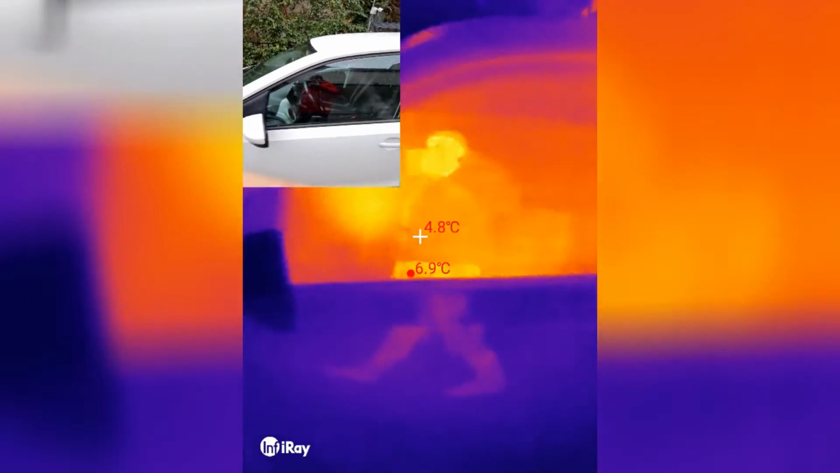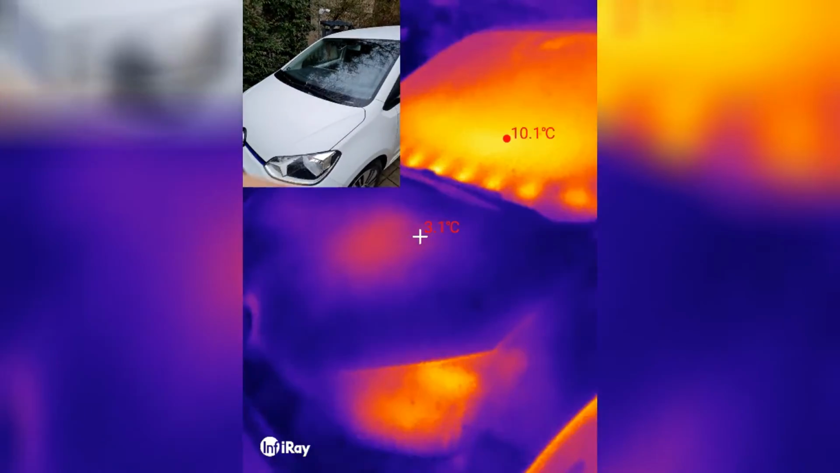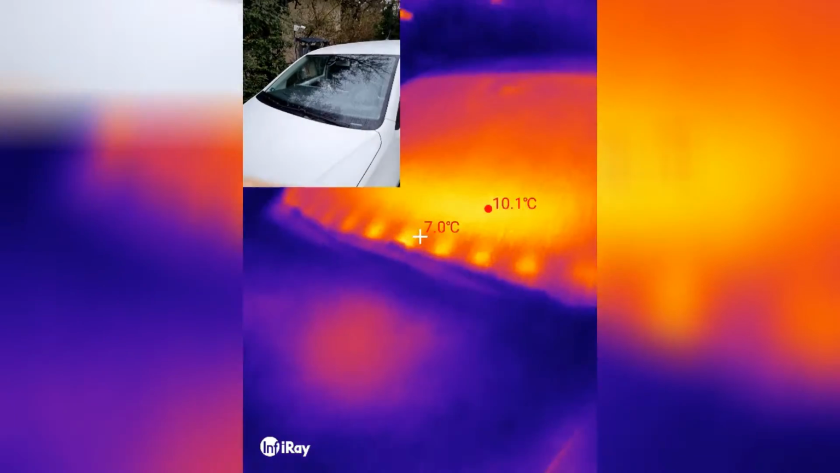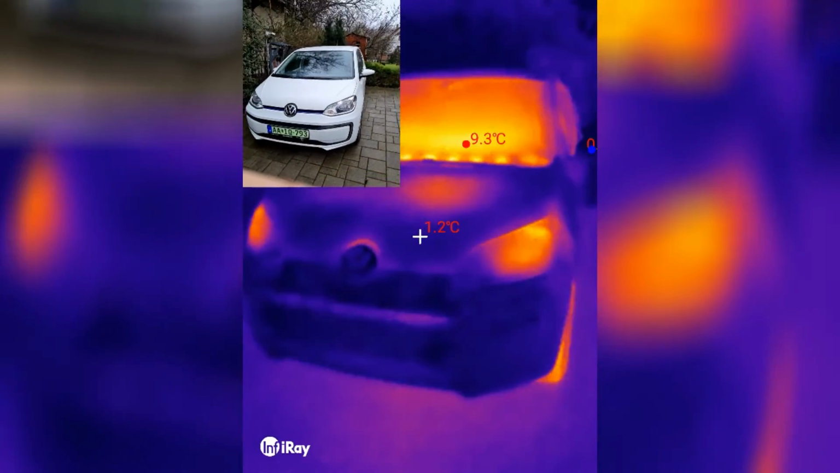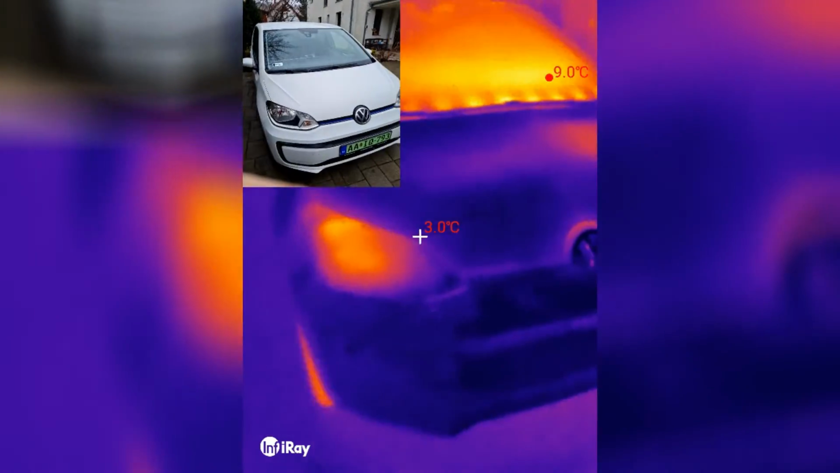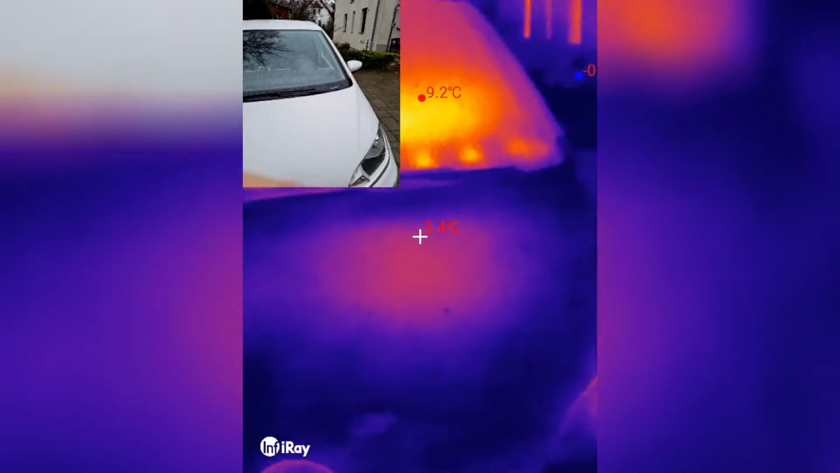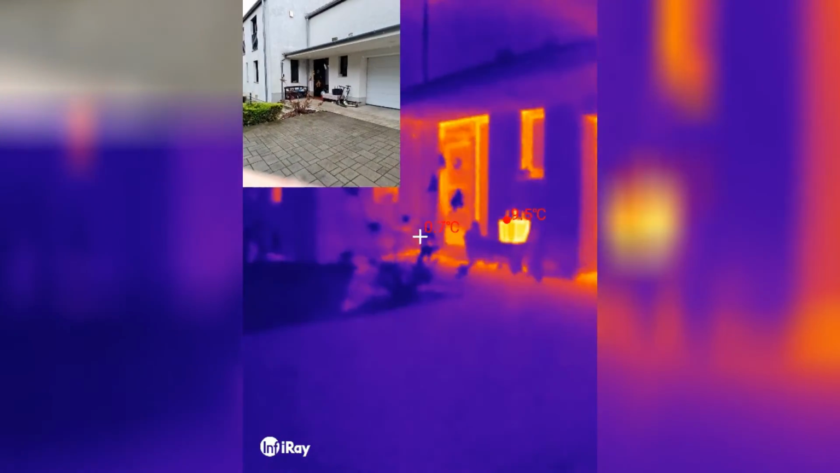Okay, let's see what we can see here. Oh, I can see my own reflection in the windows. The vents under the windscreen. Oh, that's cool. Okay, well, obviously the daytime running lights were on. Some heat probably from the inverter or something. Oh, that's cool. And let's look at the house.